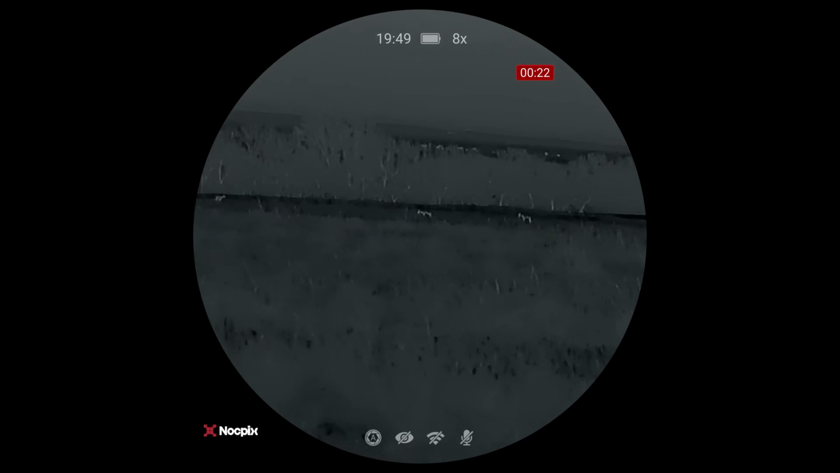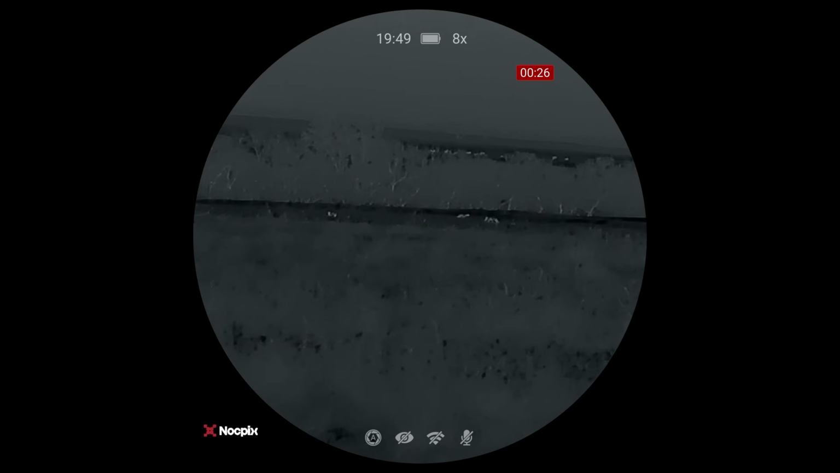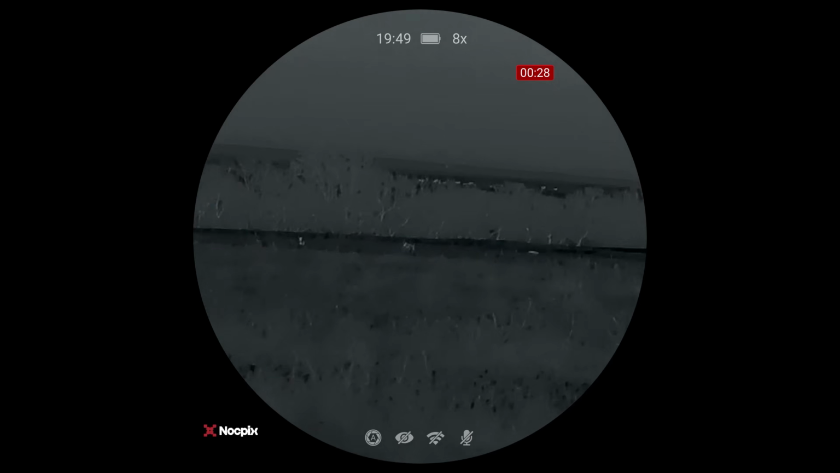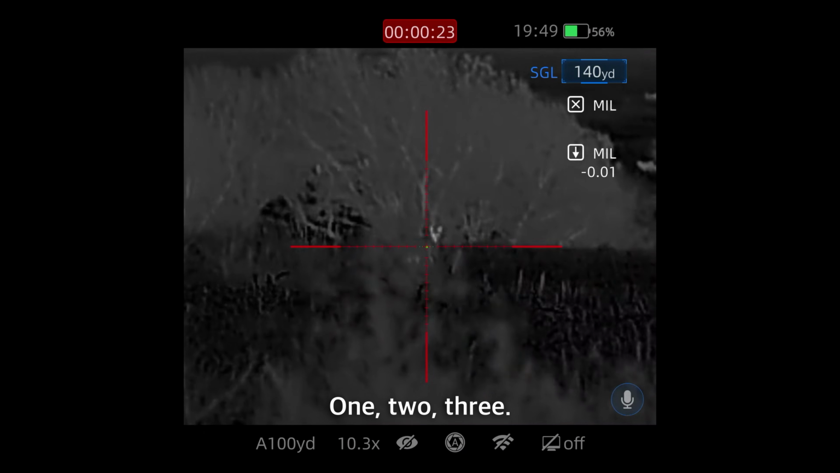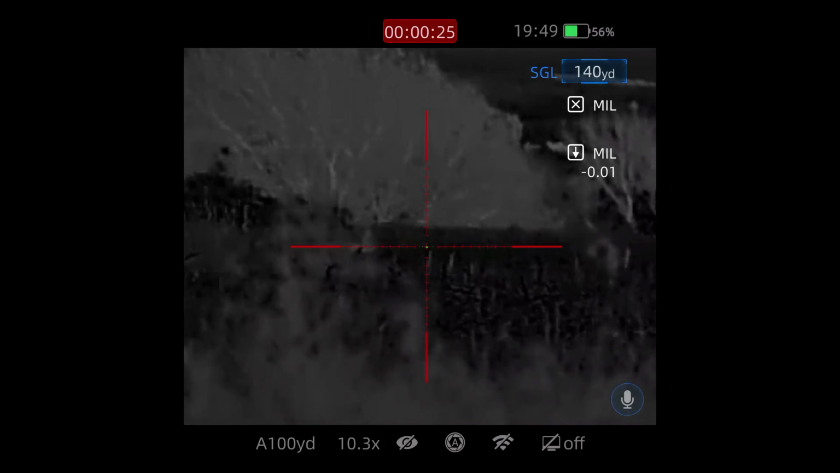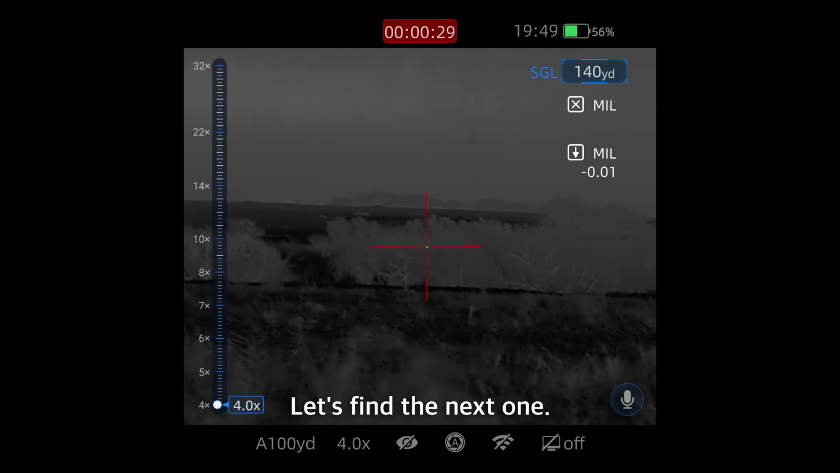Coyotes are a tricky critter. They're smart, they're sneaky. It takes a lot of planning and a lot of understanding their behavior to be able to outsmart them. Once that trigger goes off and that coyote starts making a beeline straight towards you, that's what it's all about. 1, 2, 3. Good job. Let's find the next one.